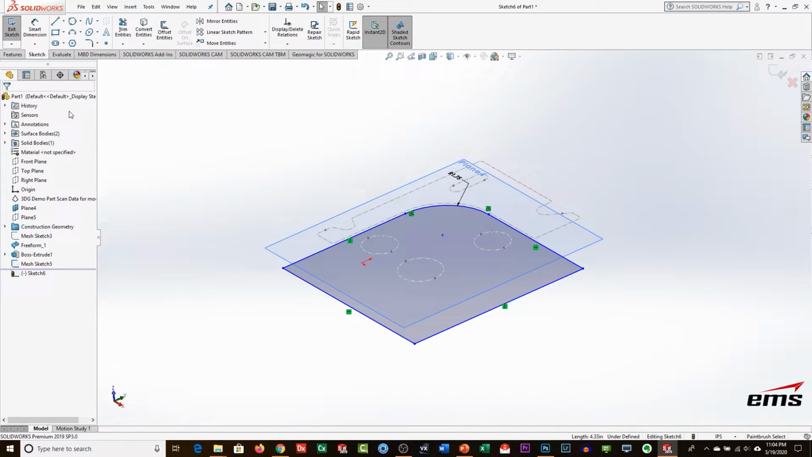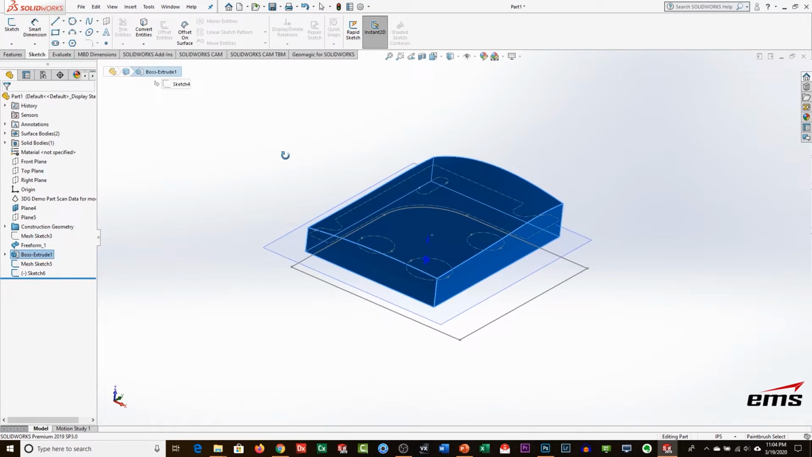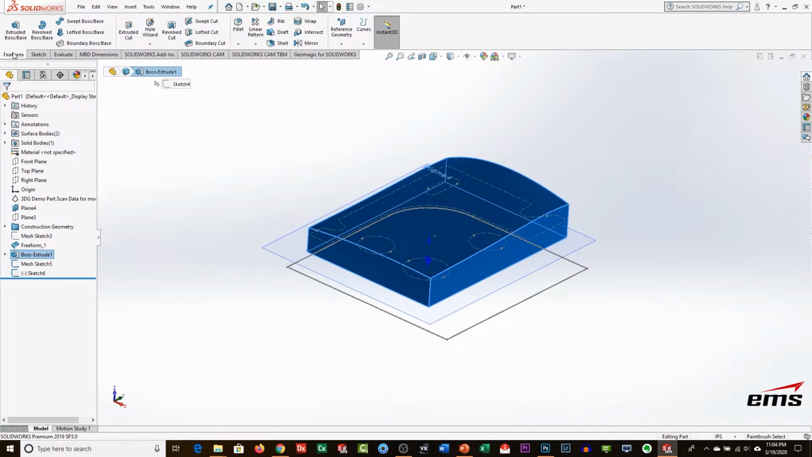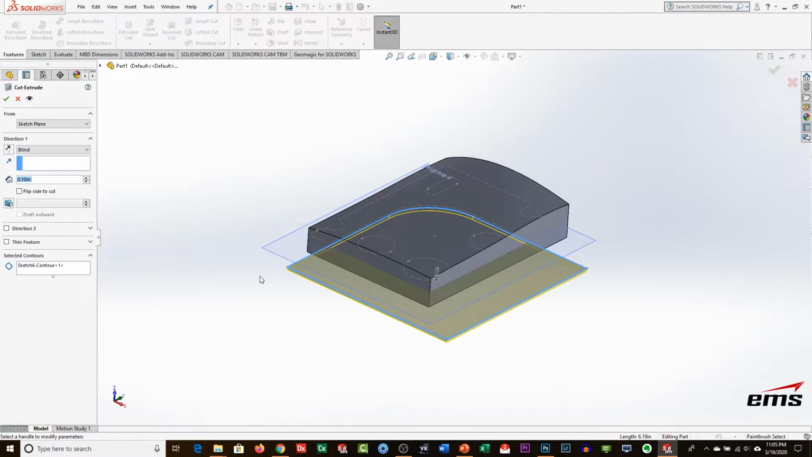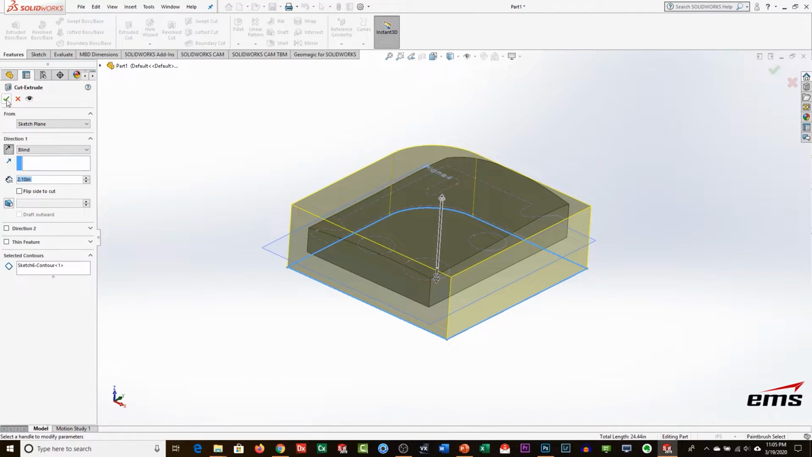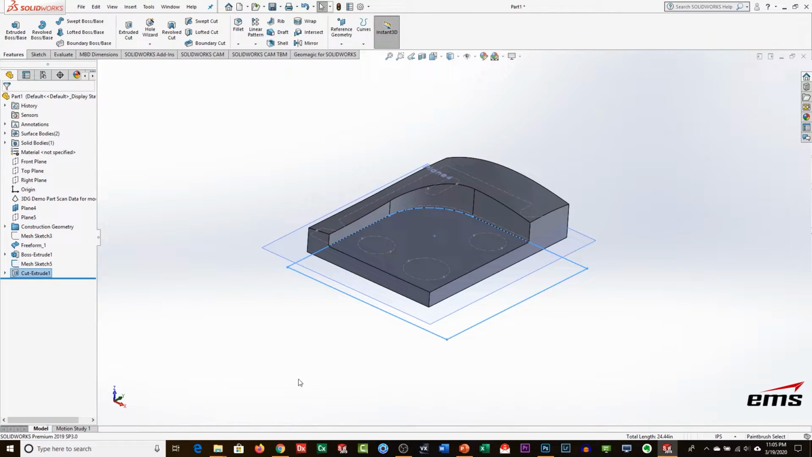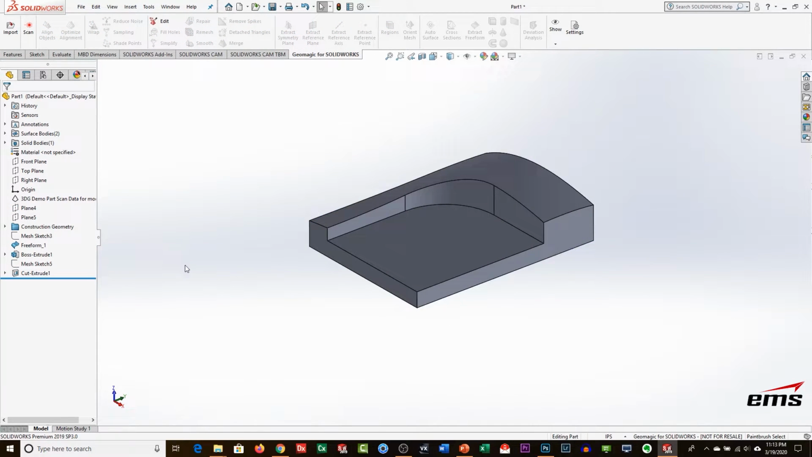We can exit out. Let's bring our solid body back up, and back to features, extruded cut. I'm going to pick this, and we're going to go the other direction. We don't really care how far we go. And now we've made that cutout. So let's start working on those primitives.